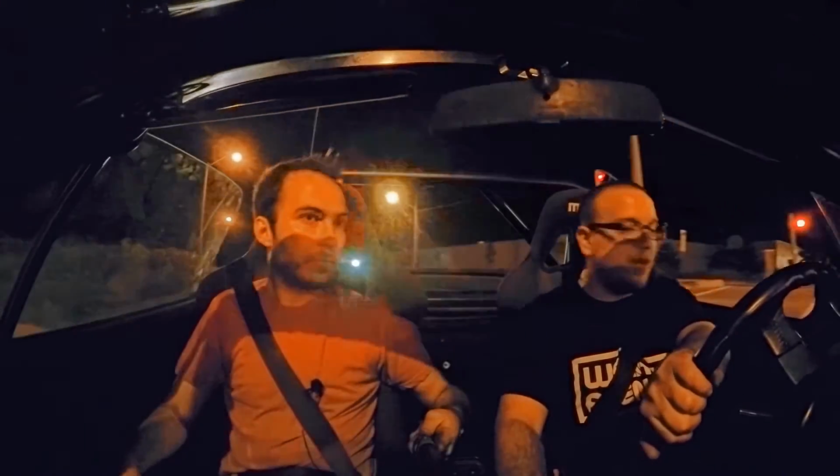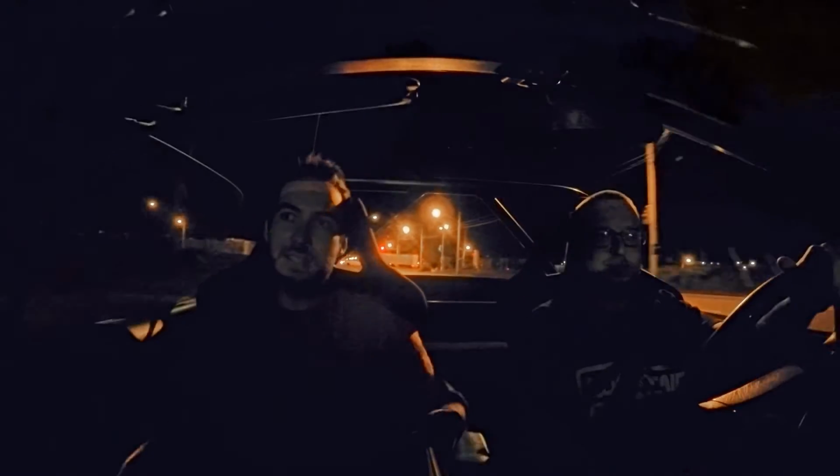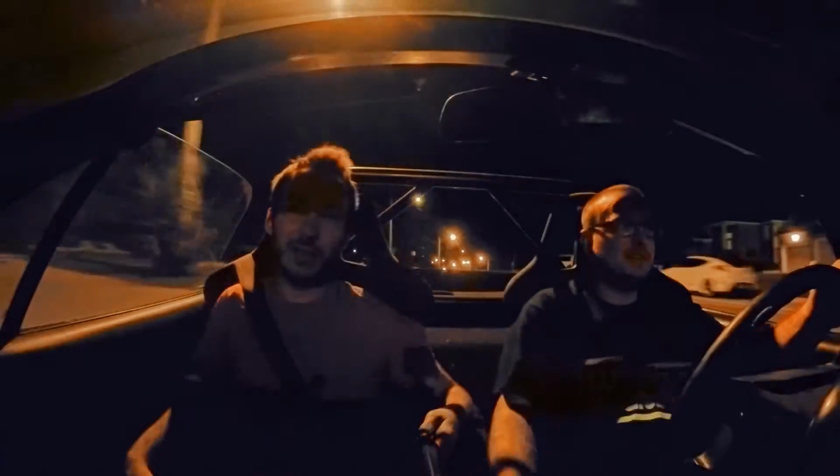Will this thing drift if I drop it? Nah. No, not even close. No, it's got no balls. It needs to be... Open diff? This is the viscous LSD. Ooh. So it's not a very good LSD. No, it's all worn out and tired. In the rain, it actually does fantastic, and I've had it once in the snow.